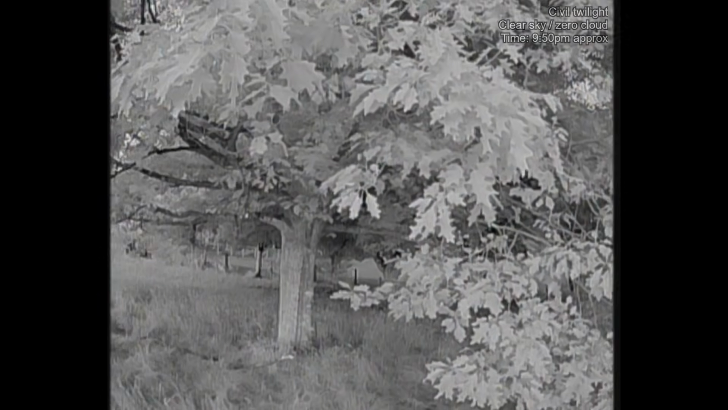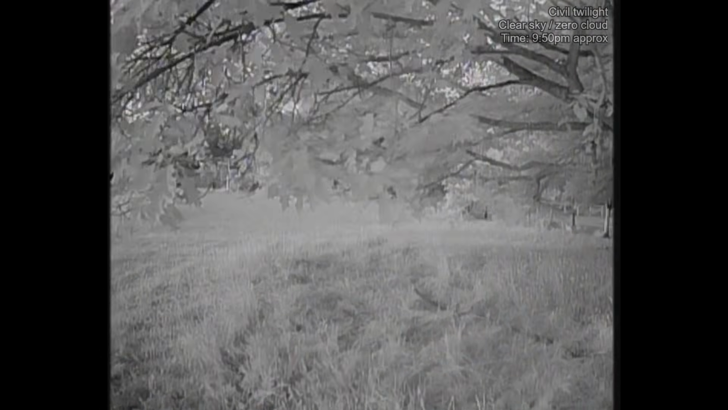Now I just want to show you over here. I've got a tree right beside me, and as you can see, you can clearly make out all of the details. You can see all of the individual leaves here. And one thing I really want to point out, if I just step under the tree so we can have a closer look, is that you can make out all of the individual little branches.